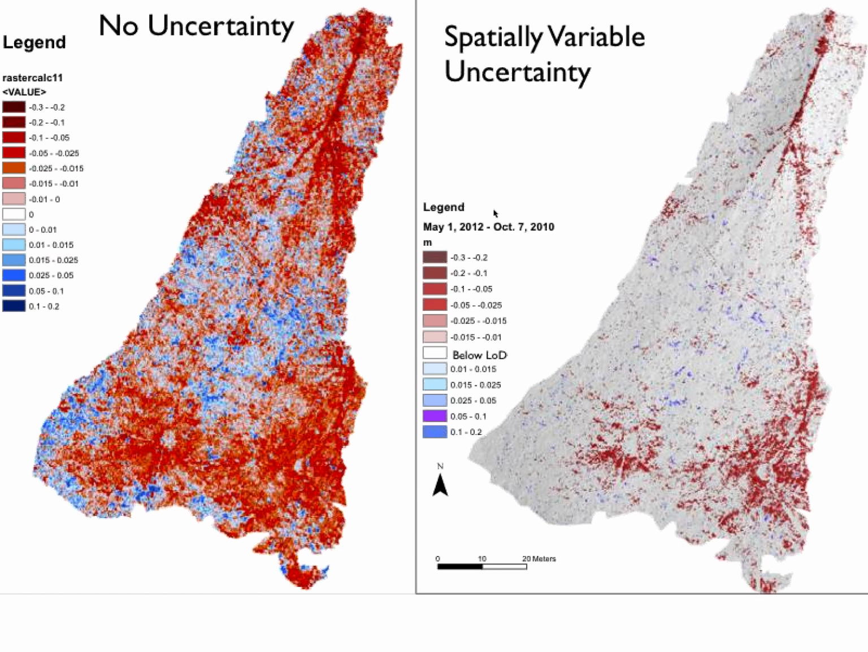So I want to show you what this looks like when you apply uncertainty versus when you don't apply any uncertainty. So on your left, there's a subtraction from the first scan and the last scan, and there's no uncertainty partitioning there. And on the right-hand side, there's a spatially variable uncertainty. So a few things that you might notice.